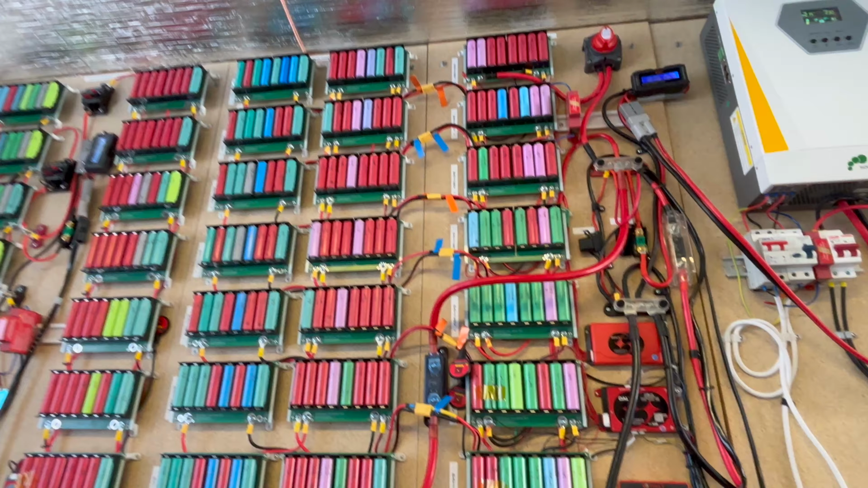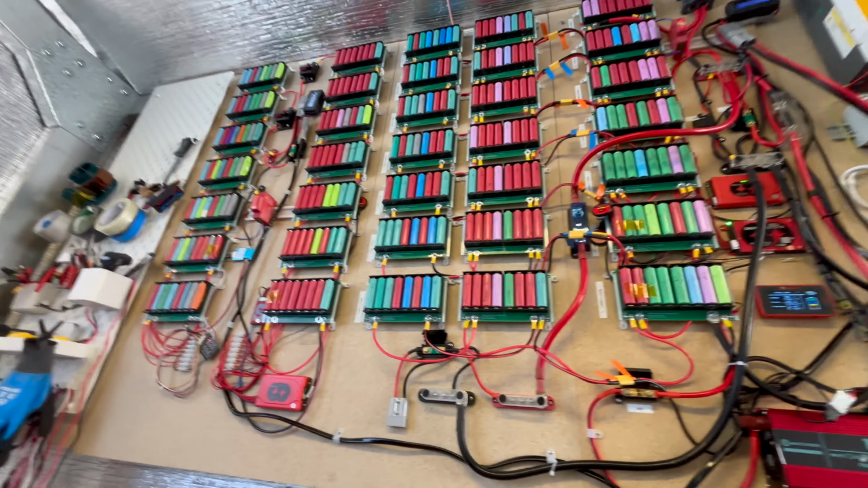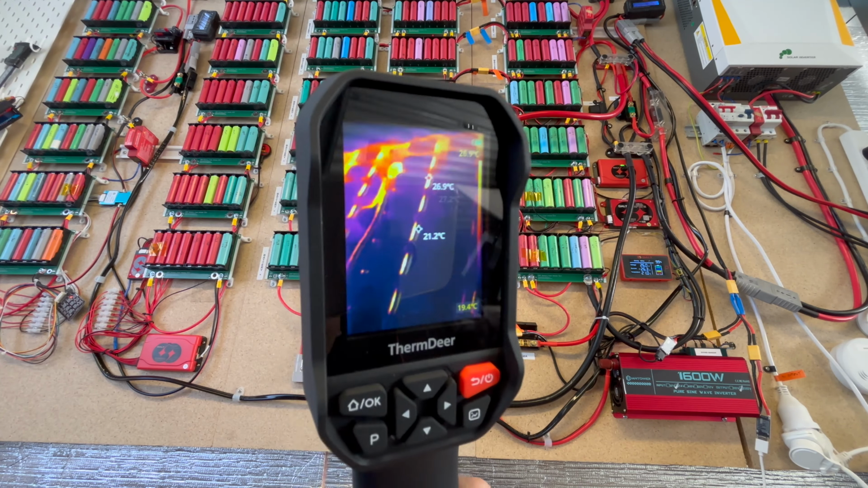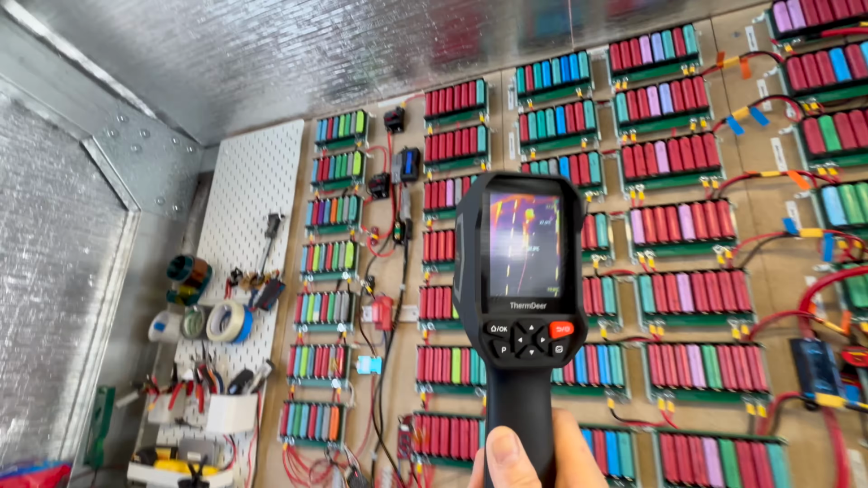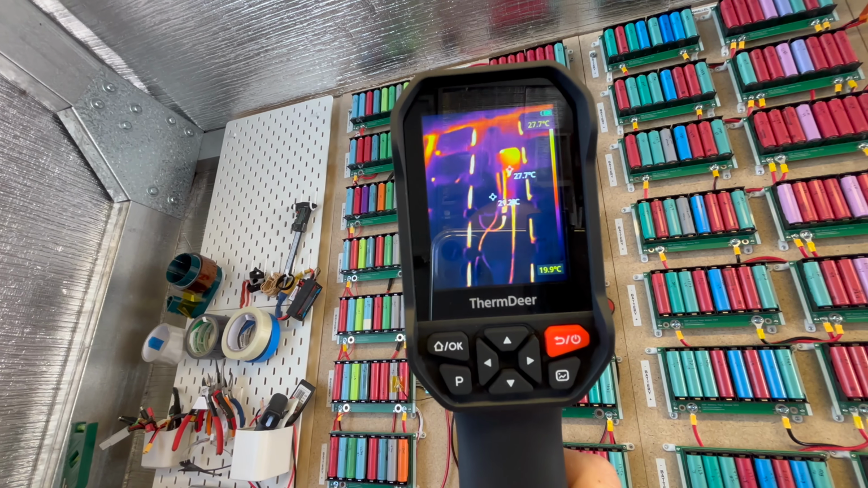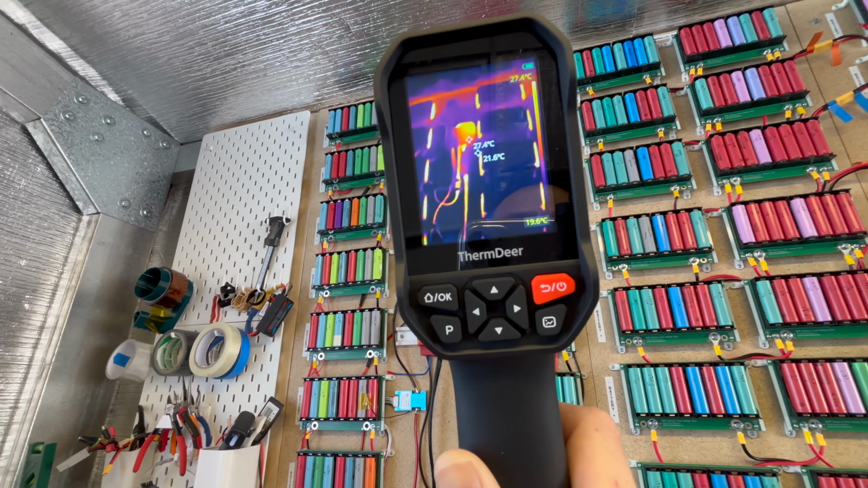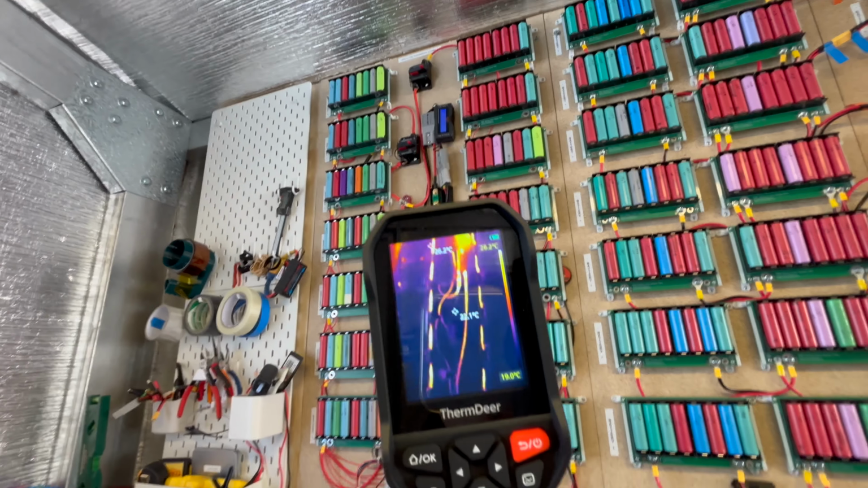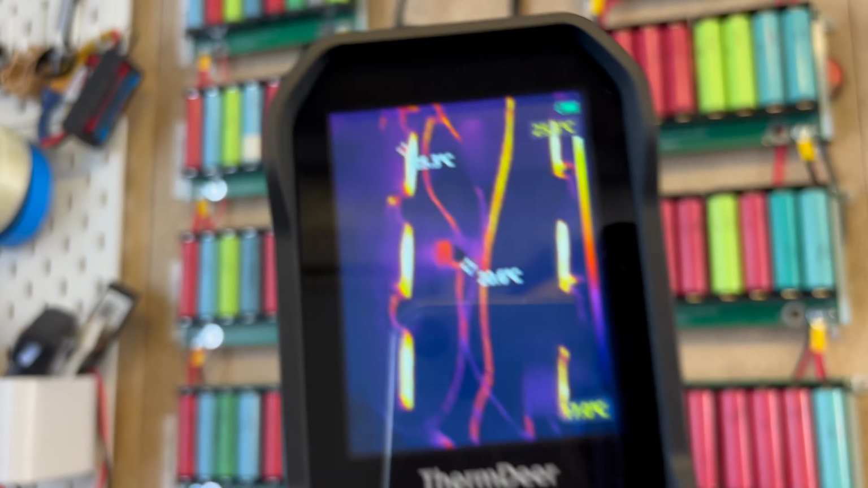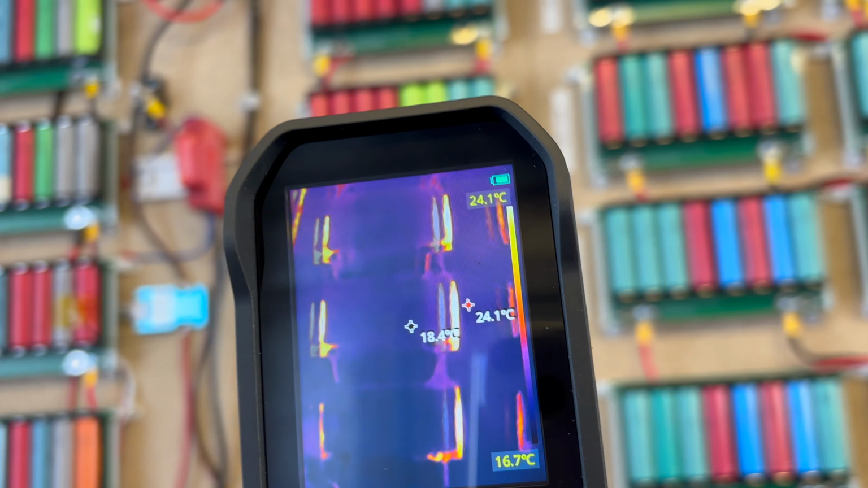So I'll put this back on the tripod, put it down, and we will do a little, oops, sorry. What is heating up? Actually, I'll bring it up closer. 27.2, that is the fuse. Hang on, let me adjust the zoom here. BMS, nothing out of the ordinary.